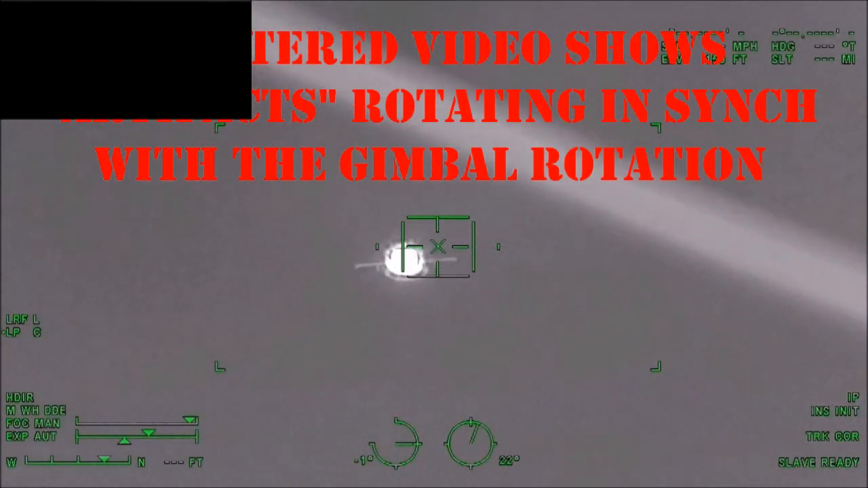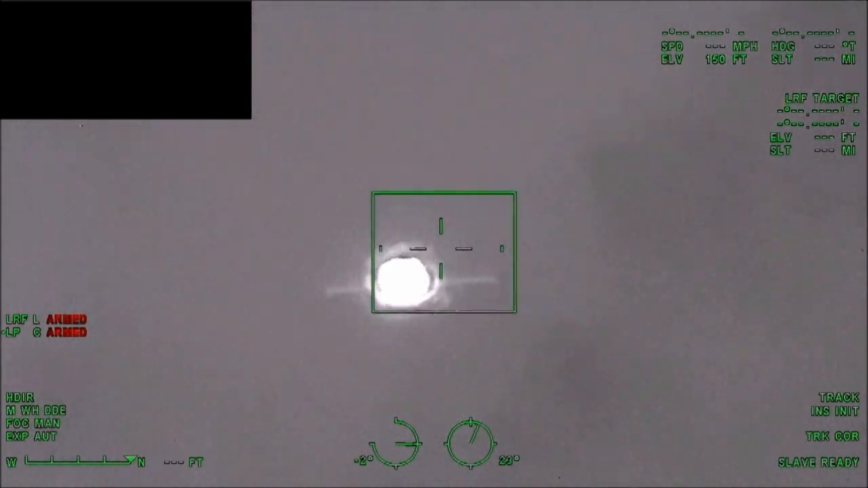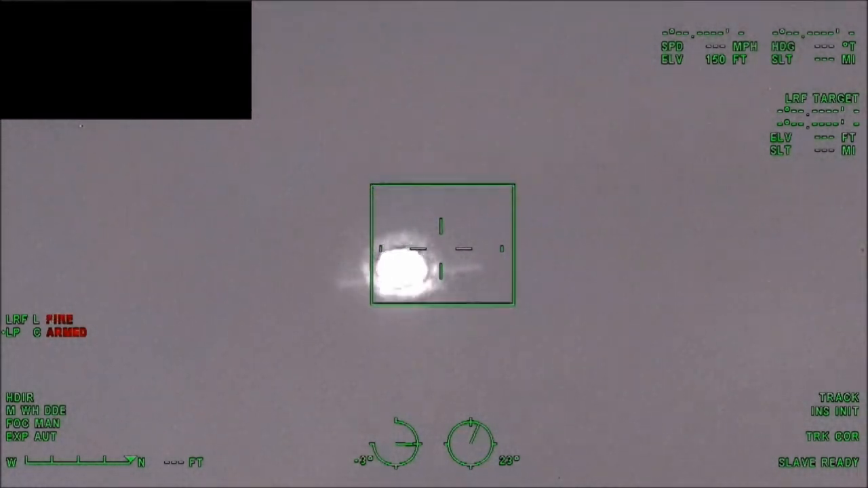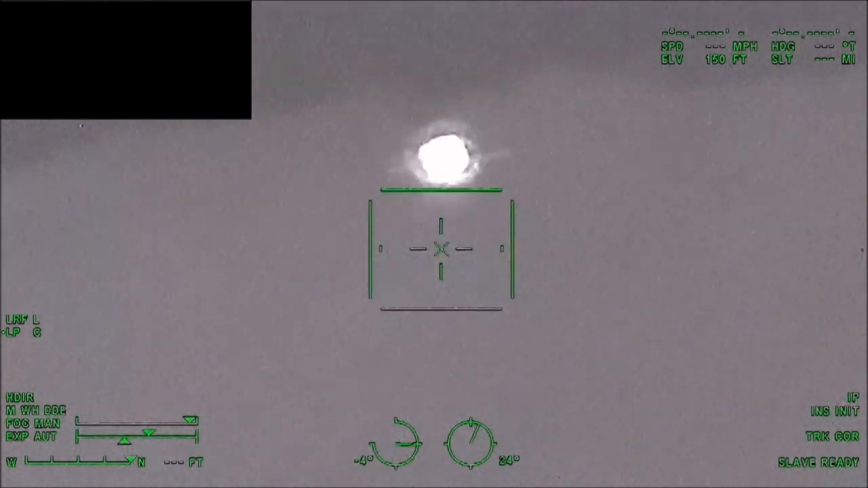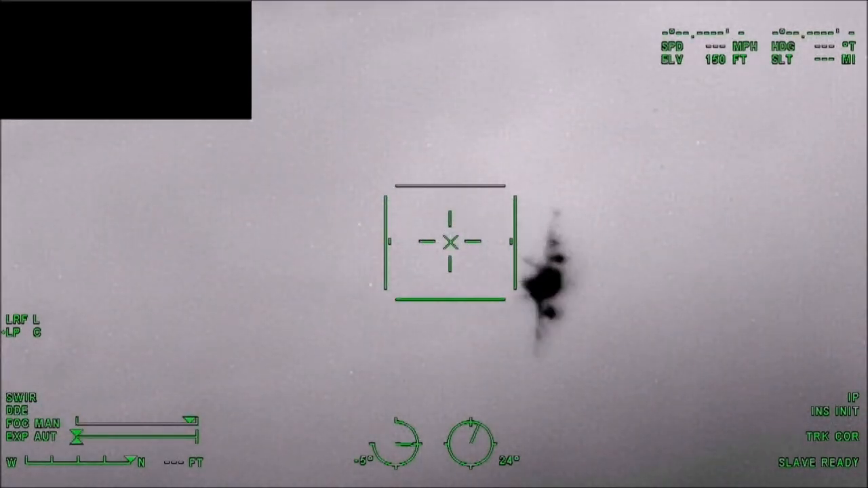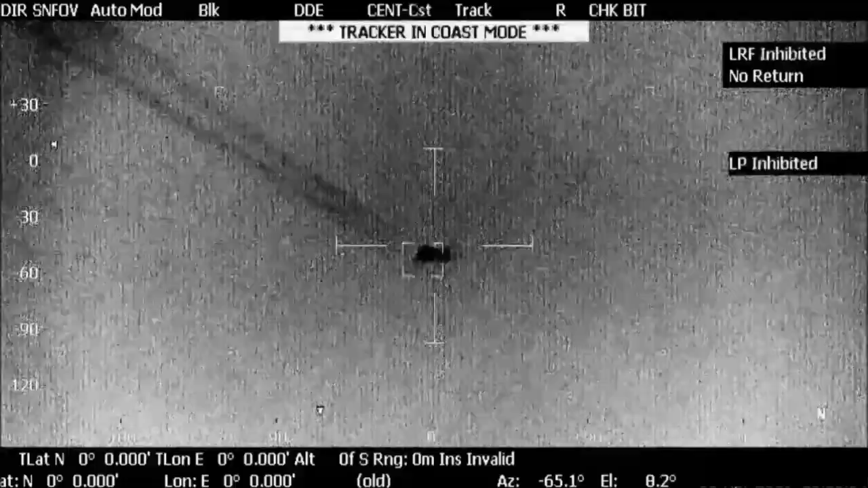Number 2. There's this altered video that shows artifacts that move the same time as the gimbal rotation. What's up with that? Well, I originally had a thought that it might be the tracker, because when the object rotates, the tracker reacquires the image, and therefore the whole scene could adjust as the tracker is adjusting with it. That may or may not be right. I don't know, so I'm not going to stick to that. But the bottom line is, it doesn't matter what is going on with the rotation, whether it's the gimbal or the derotation device or the aircraft itself. It doesn't matter, because it all comes down to number 1.